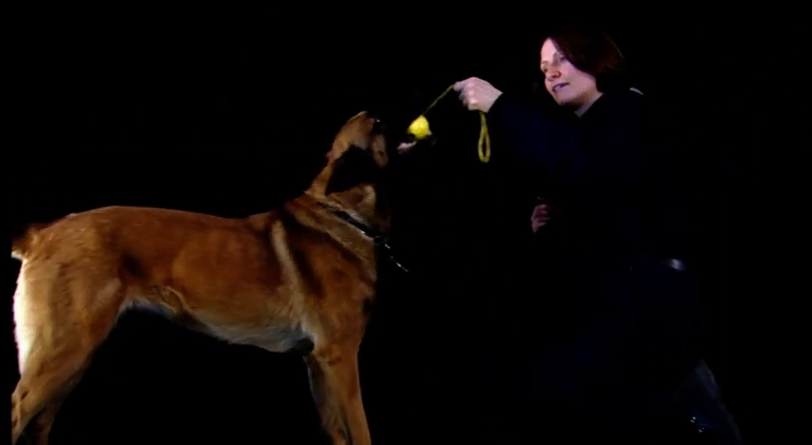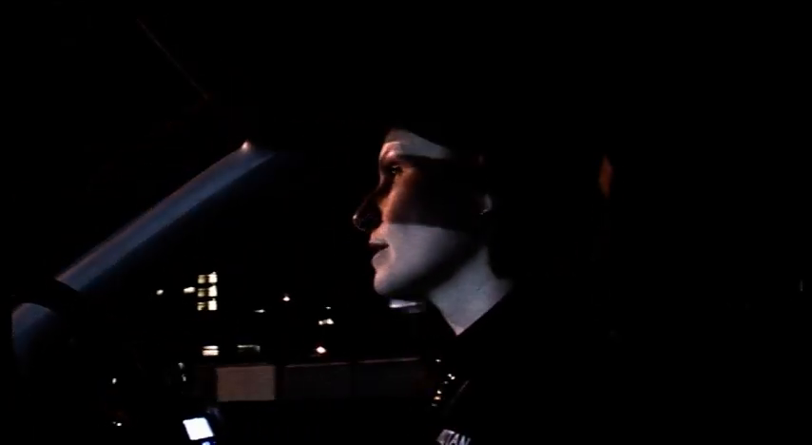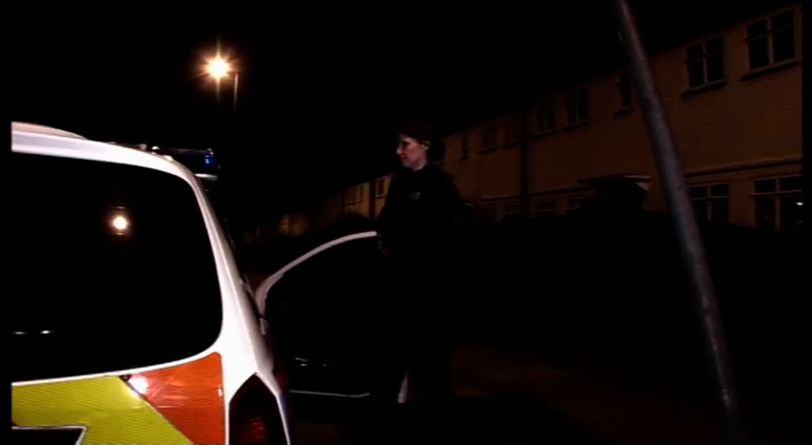Zia and PC Robling have been partners for 3 years. This guy's a known suspect. I think he's decamped from a vehicle by the sounds of it, just from up here at this petrol station. The guy's had it on his toes, and the PC's not close enough to find him, so he could have gone either way. I think you're in about the right place where you were sort of last seen heading towards where you are now from the top end of Brookfield. This is where the dog could make the bloody difference. Making the difference is what Zia does best.